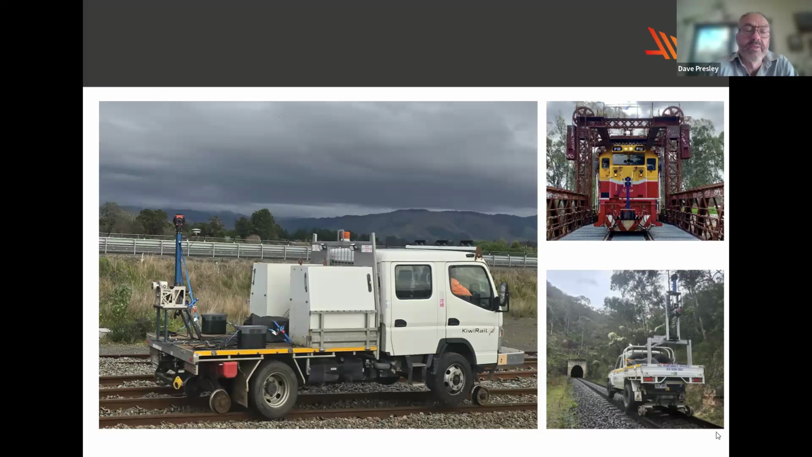KiwiRail has just commenced an MLS laser survey. This is that same instrumentation installed on a KiwiRail Canter truck that was mobilised back in June this year to capture data over the KiwiRail network. Whether these systems are installed on high rails or locomotives, the capture is done at normal speed, so 40 or 50 kilometres an hour is no trouble for the system to capture dense point cloud data from a high rail, similarly from a locomotive.